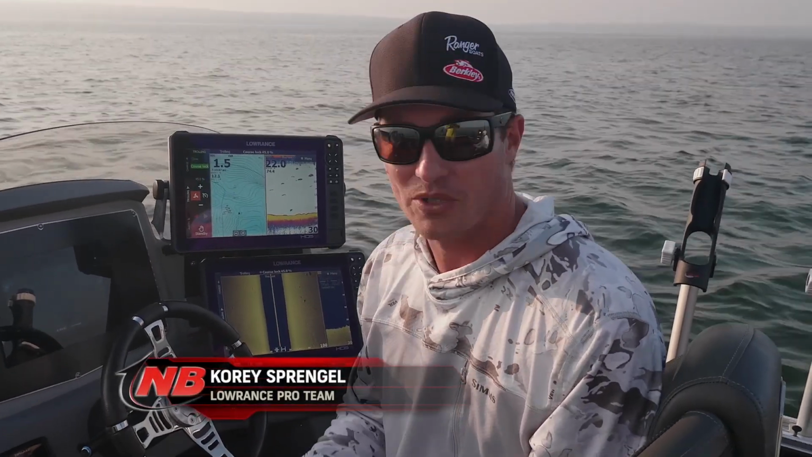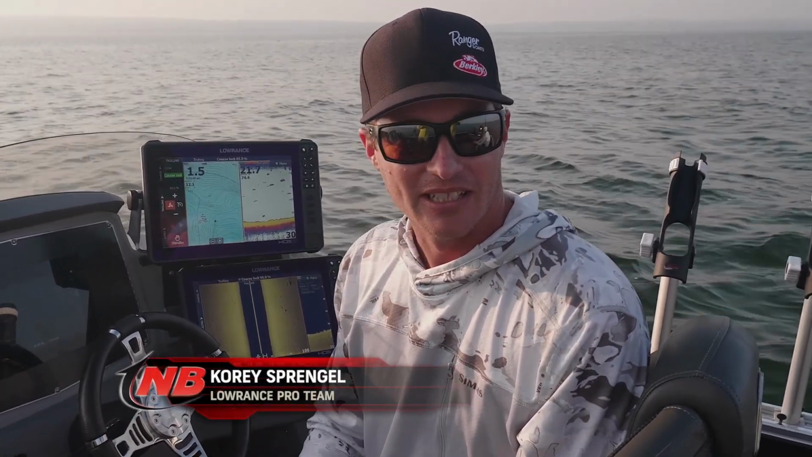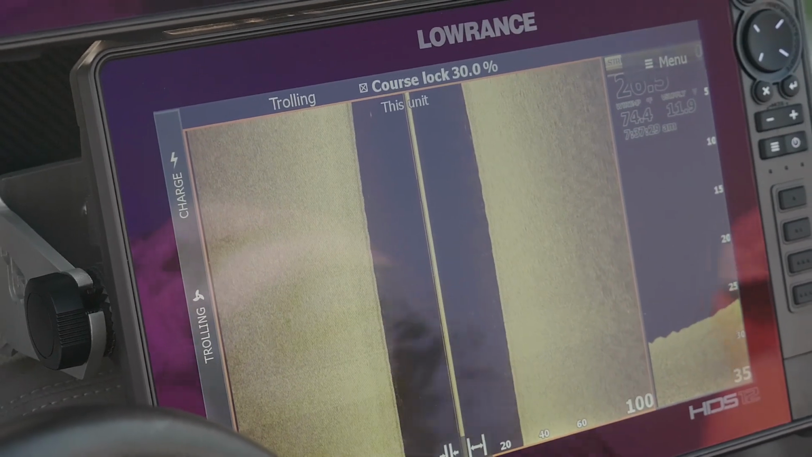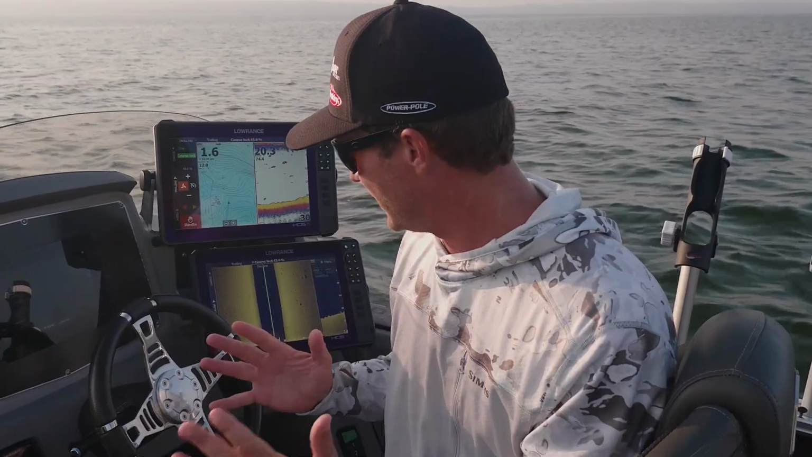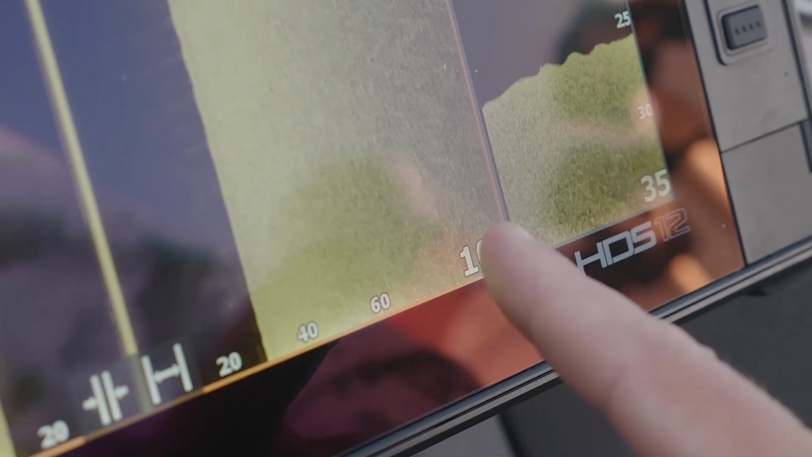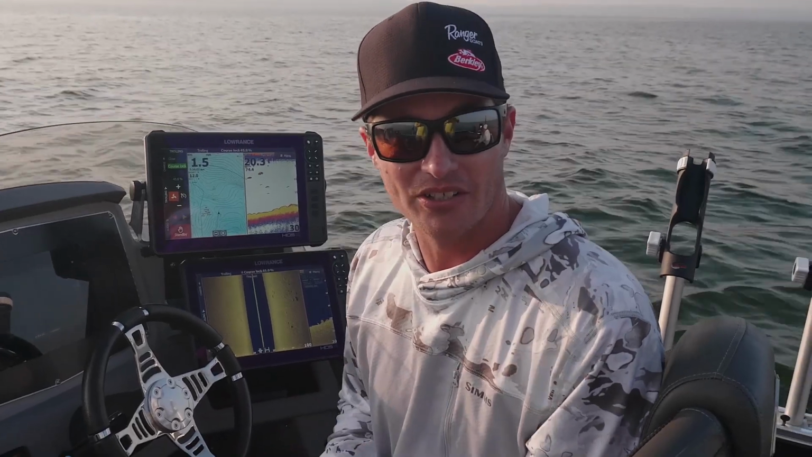And so to me, one of the missing parts of this whole puzzle is when we're trolling, we're going the perfect speed for side imaging. And side imaging you can learn so much from. And the way I set my unit up, I like to cover a lot of water, and so I have 100 feet each way. But I can really get an understanding for an area, and more importantly, I can get an understanding for where my bites are coming from.